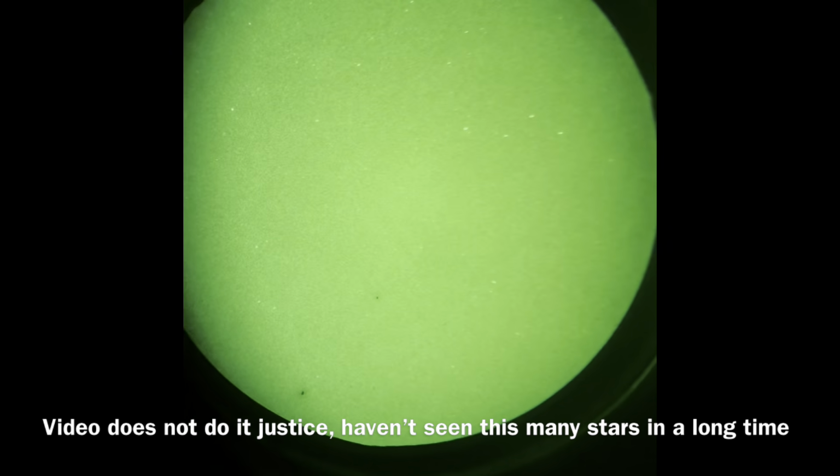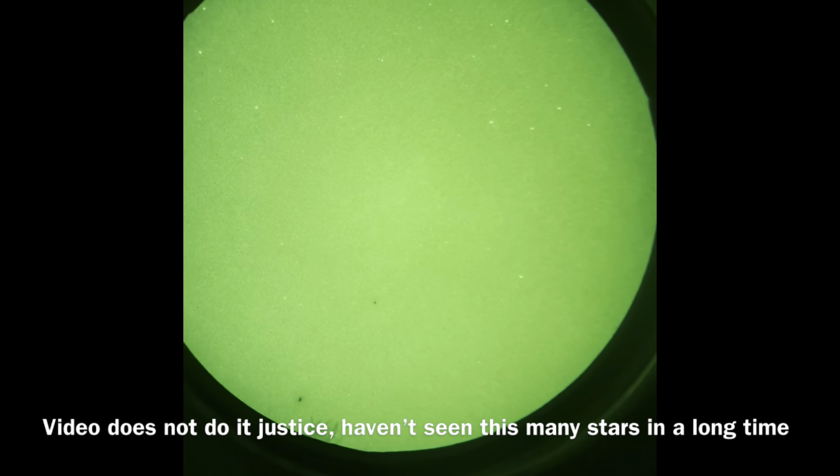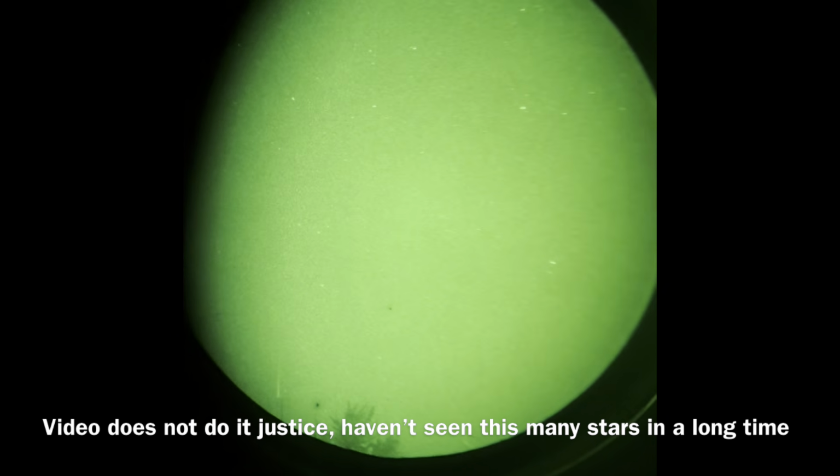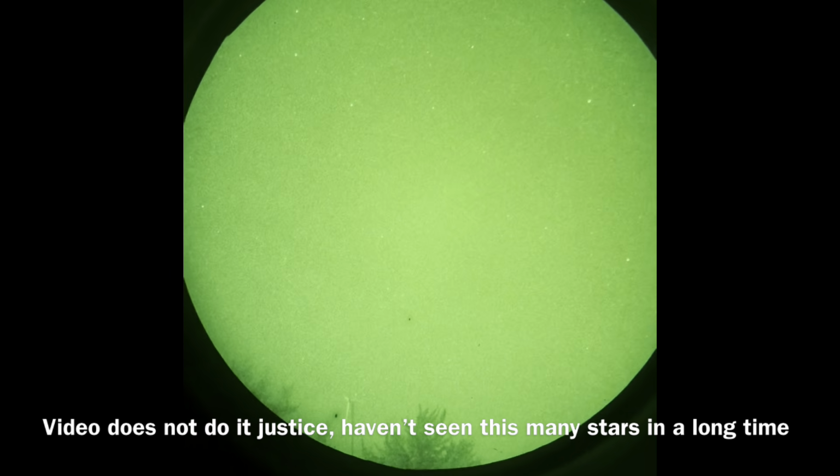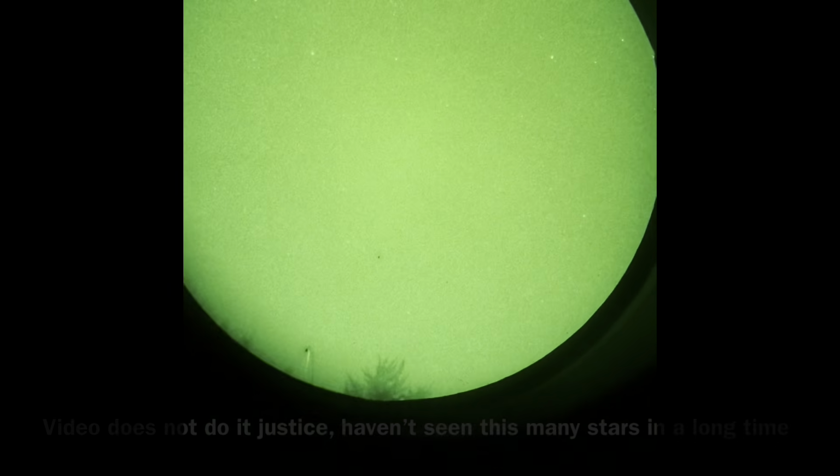Hopefully you guys can see those stars. All right, so that's the pistol range. I don't know if you can see this good enough or not. And down to the 100.